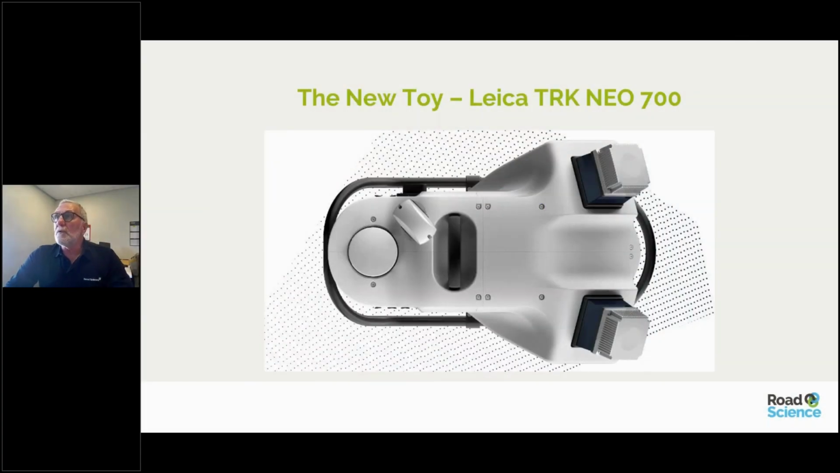Okie doke. The new toy. This is the Leica TRK Neo 700, which we hired from CR Kennedy in Melbourne and Sydney. And in this case, the one that we trialed had twin scanners.